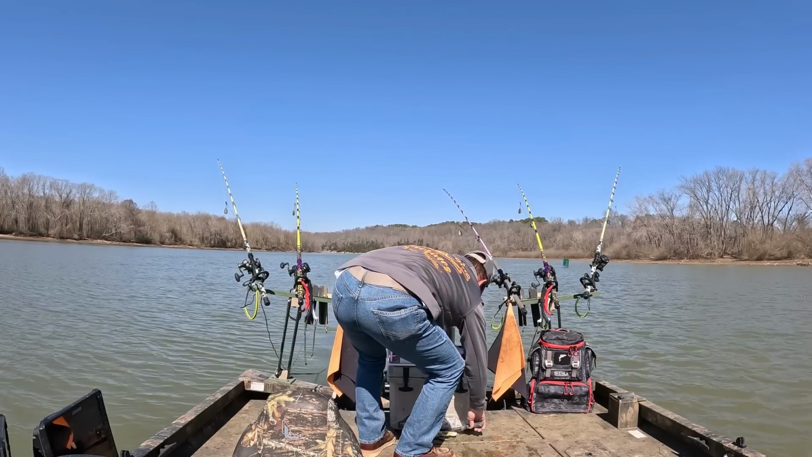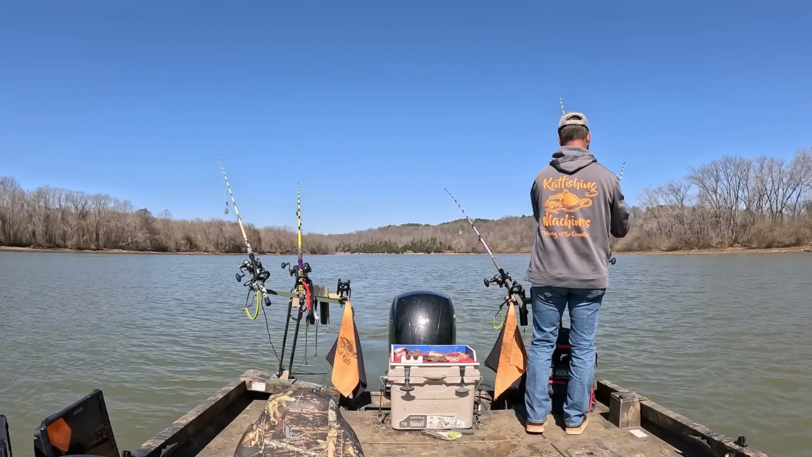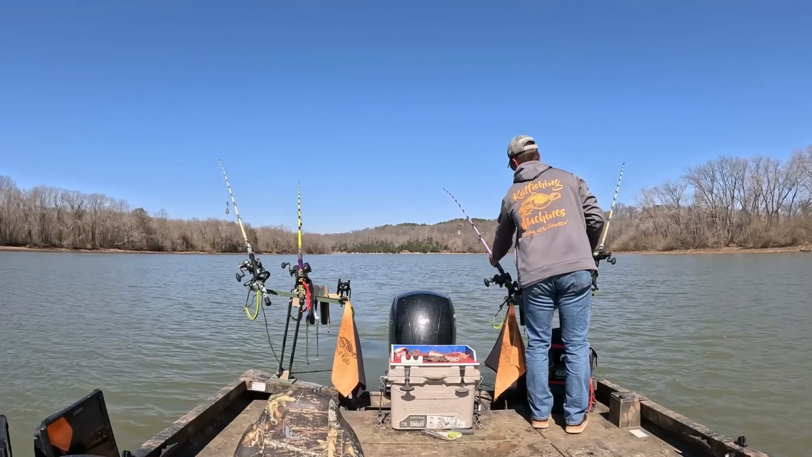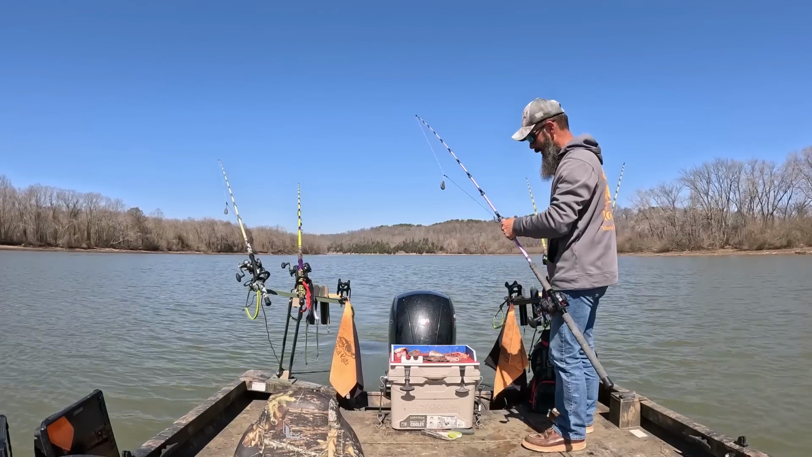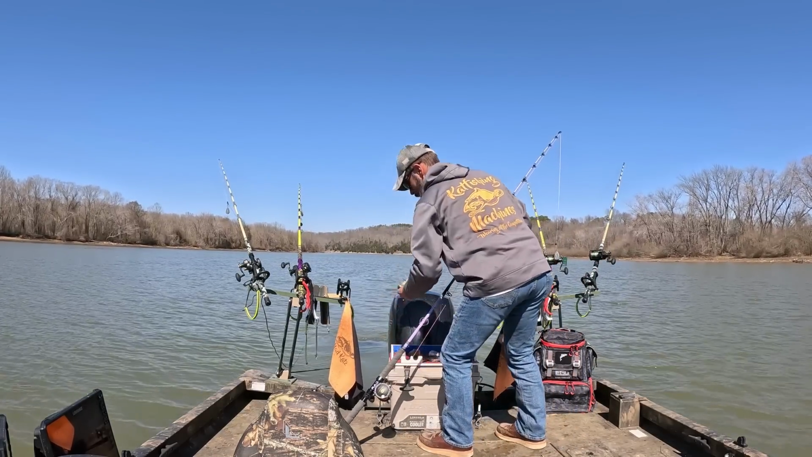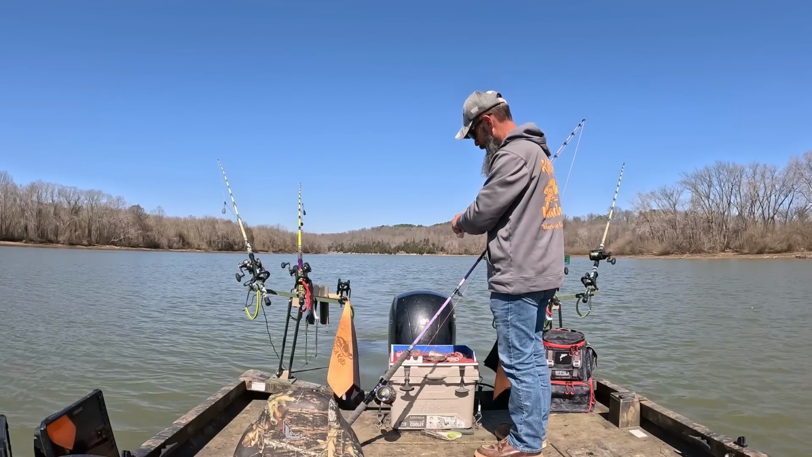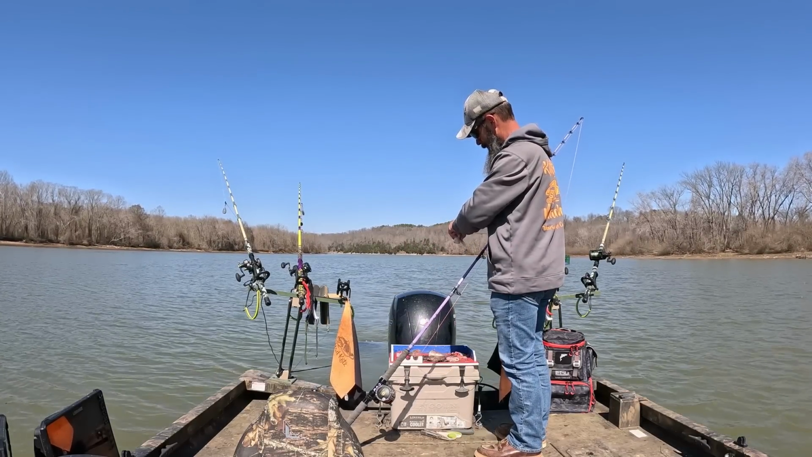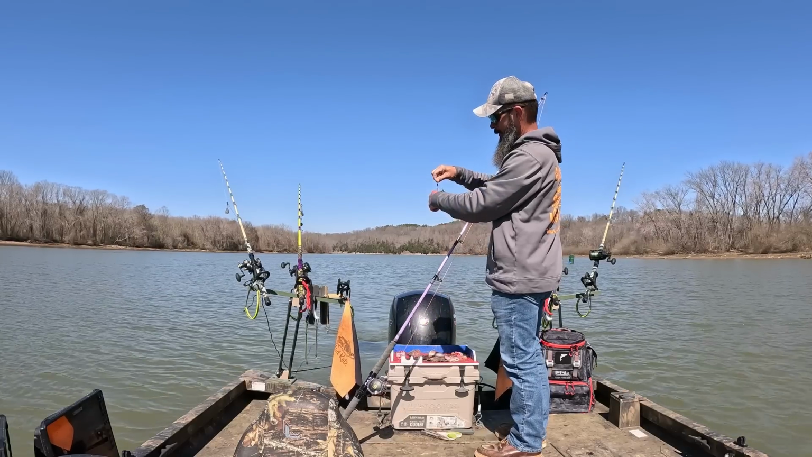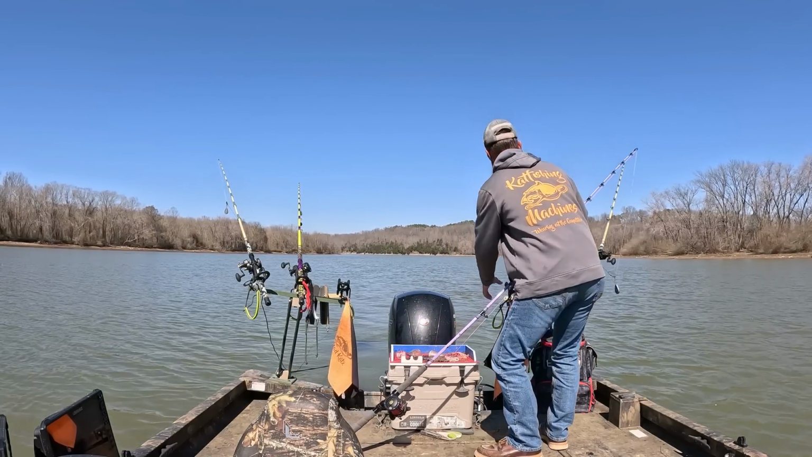I need to get some rods out. I'll toss your head out. All right, we're gonna send this big old head down there. Pretty good sized piece of bait, but a big flathead will eat it. And that's why, if you remember what I've said before, I always hook it opposite of the wedge of the head, because it's just a bigger piece of bait.